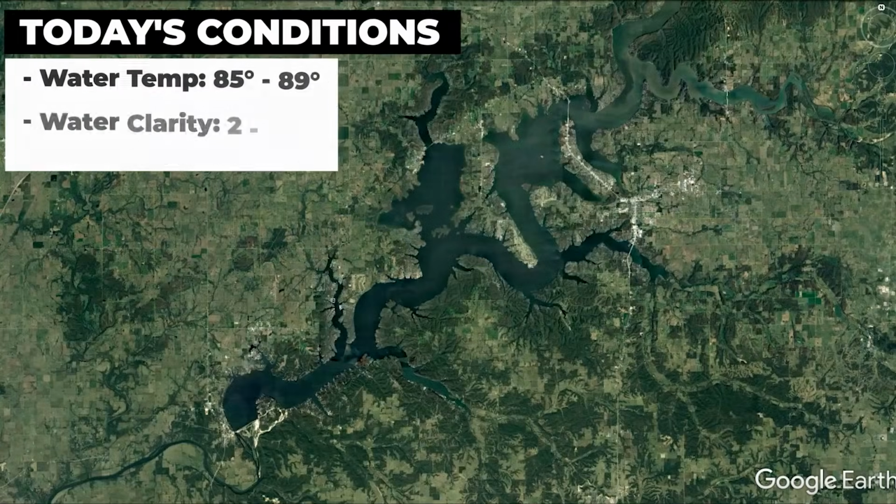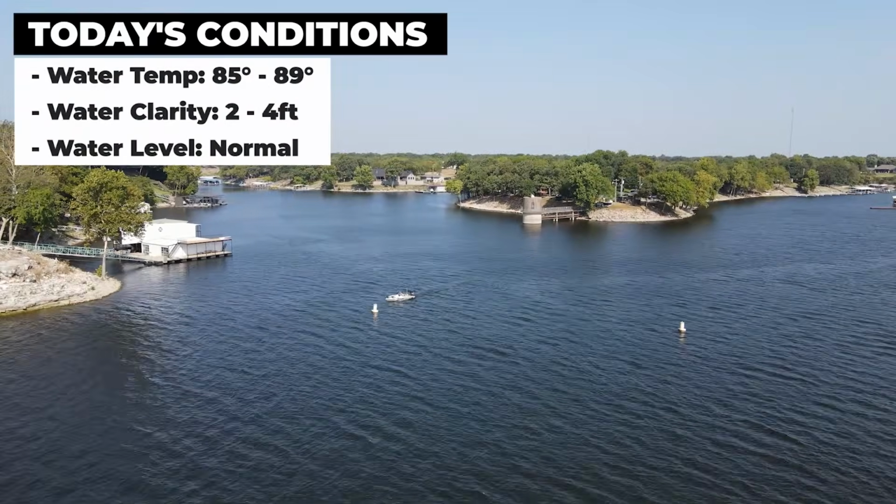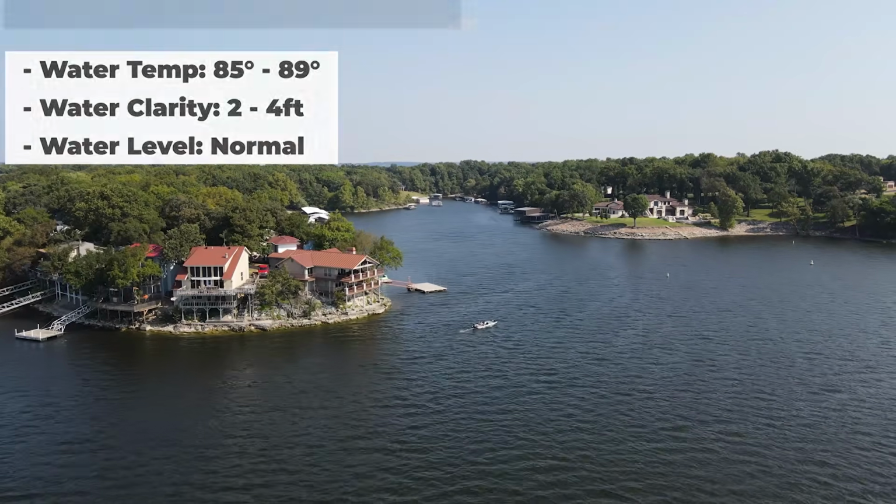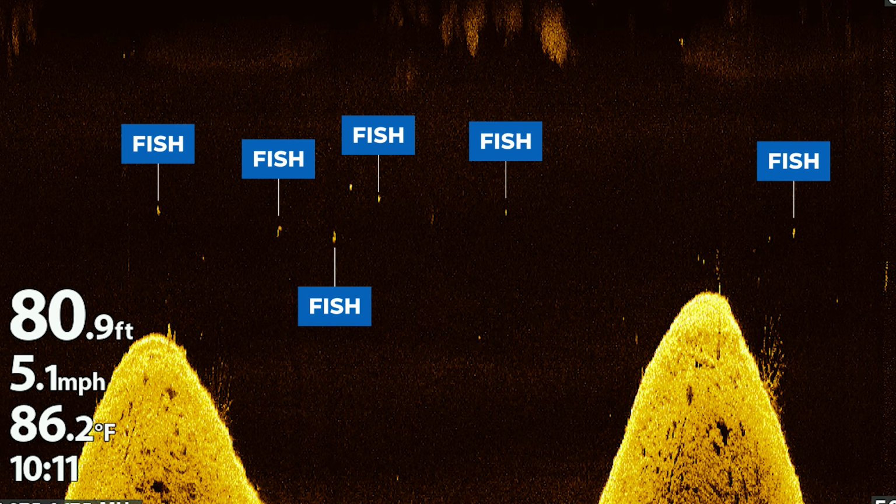I started my day on the lower end of Grand Lake. I wanted to graph some main lake points to see if I could find some schools of fish that were still set up in their summer locations. After graphing over several points, I started noticing some fish that were suspended 5 to 10 feet off the bottom over these points and also over the creek channel.